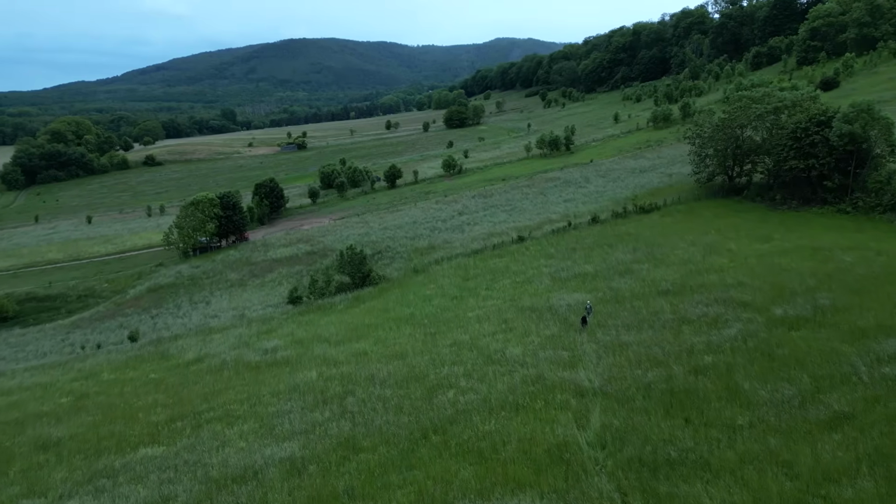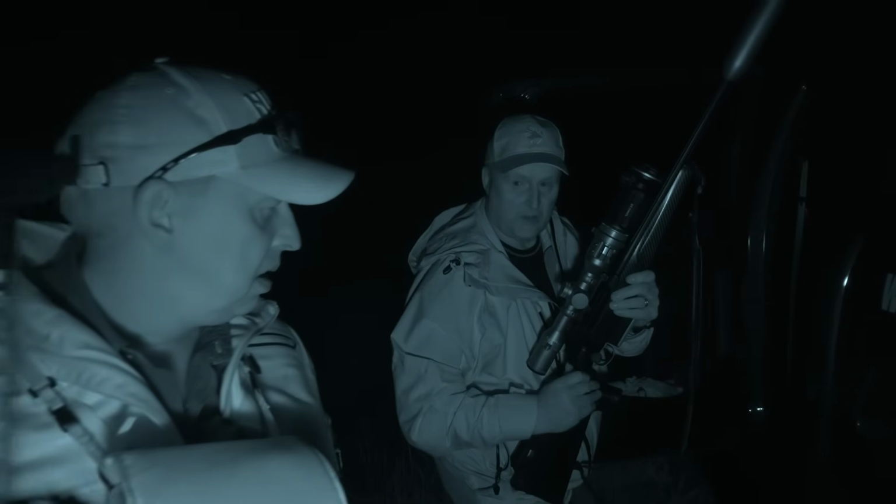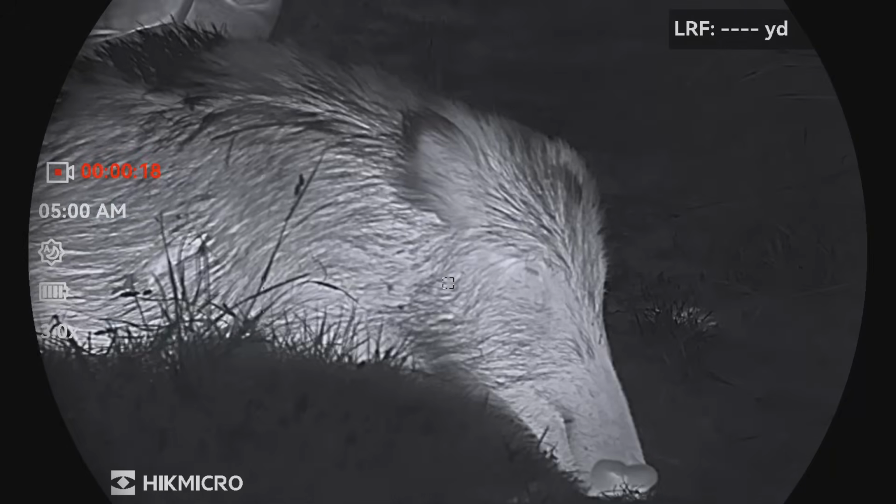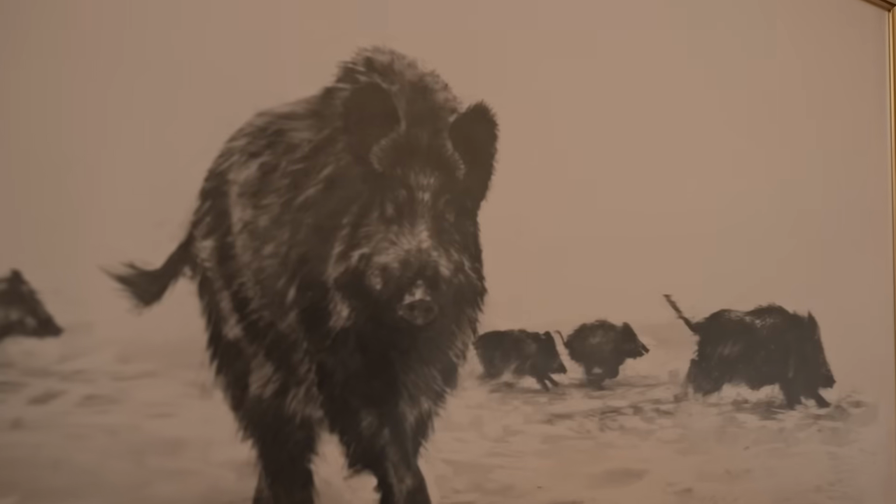If you do damage, then the farmer comes to you. The farmer comes to you and says, Mr. Becker, these are the square meters or hectares or whatever, and then we have to pay it. Knowledge is power, and it's thin on the ground in Scotland. They can read and write, they're pretty smart animals, so it is not that simple. They're awkward, they're difficult, they're heavy, and how we manage these, the way we're currently set up in Scotland or in the UK, I just don't think we're ready for it.